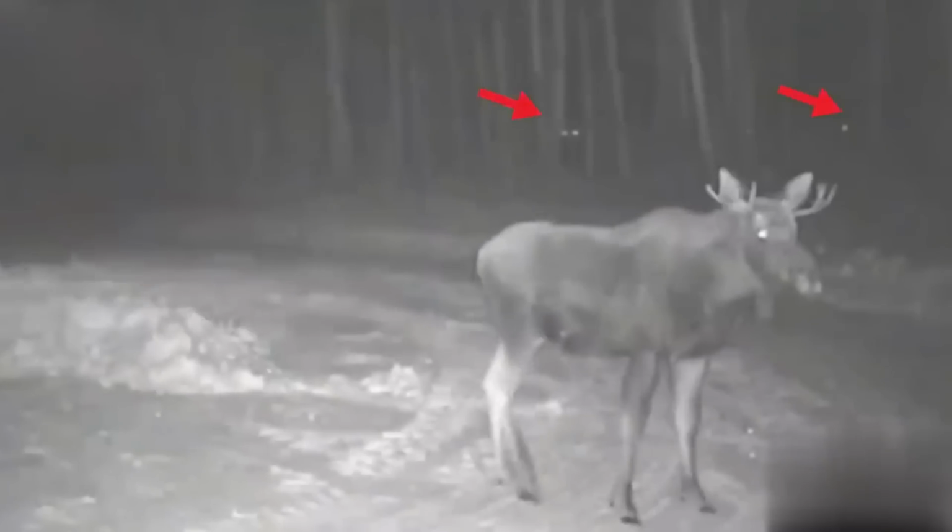A TikTok poster shares a video of what they claim is a moose being stalked by what appears to be more than one Bigfoot. It's difficult to verify the Bigfoot claims in this instance. It's dark outside, and all that is visible from between the trees are two sets of eyes. It is possible these could belong to other moose. But as they move, no trace of an antler or ears is visible.